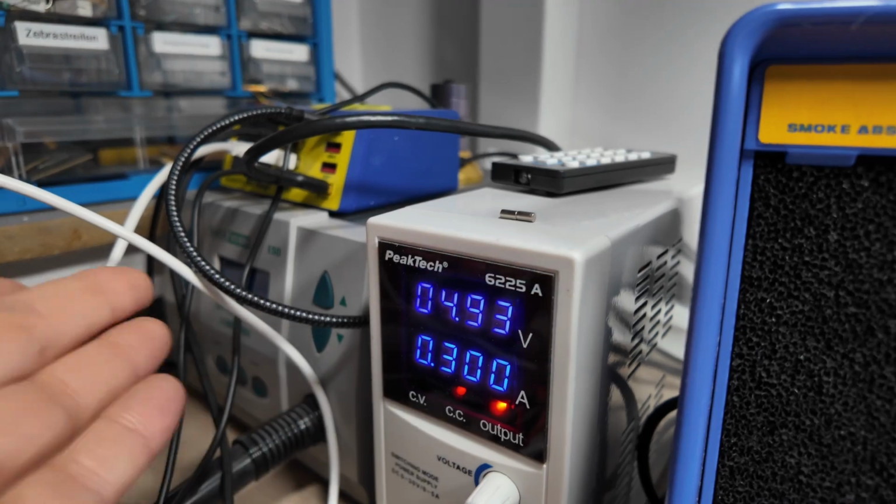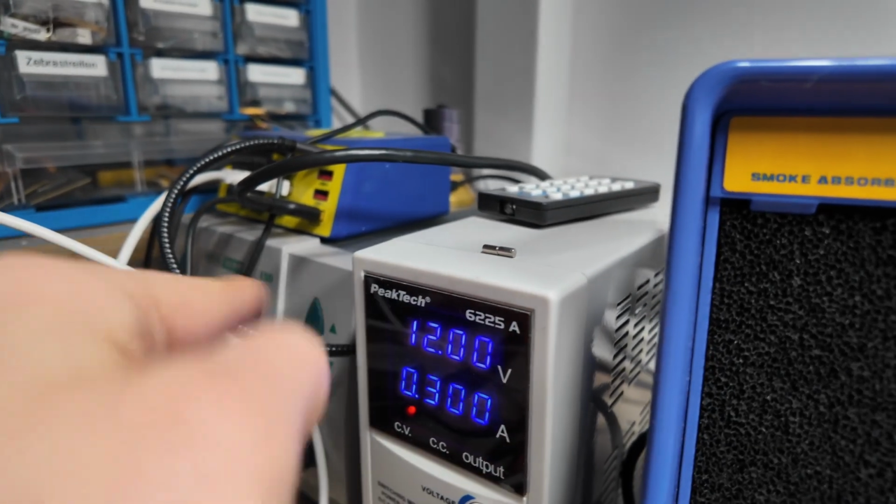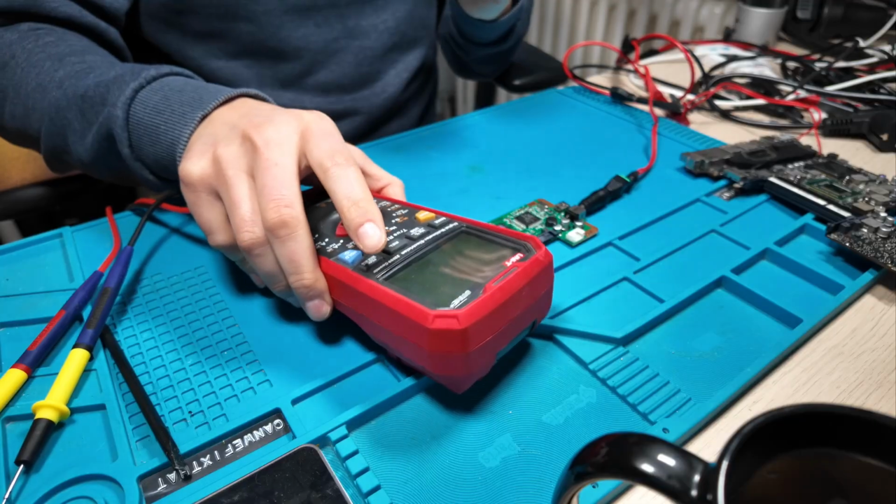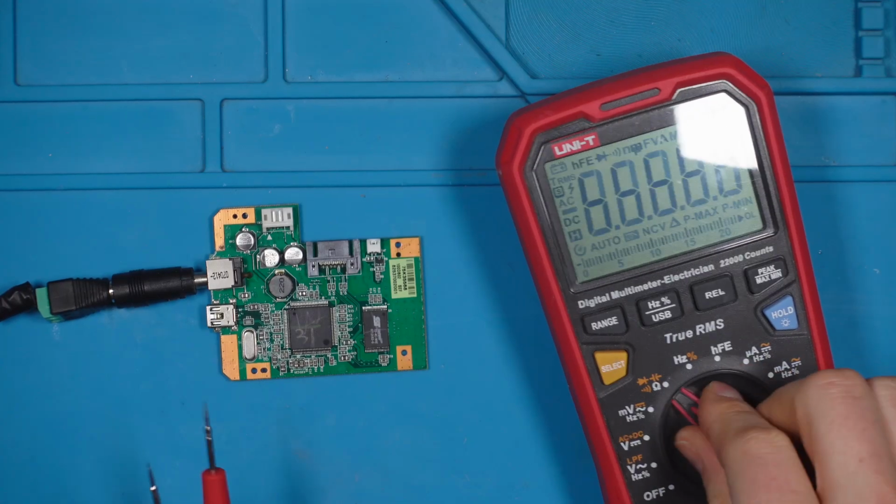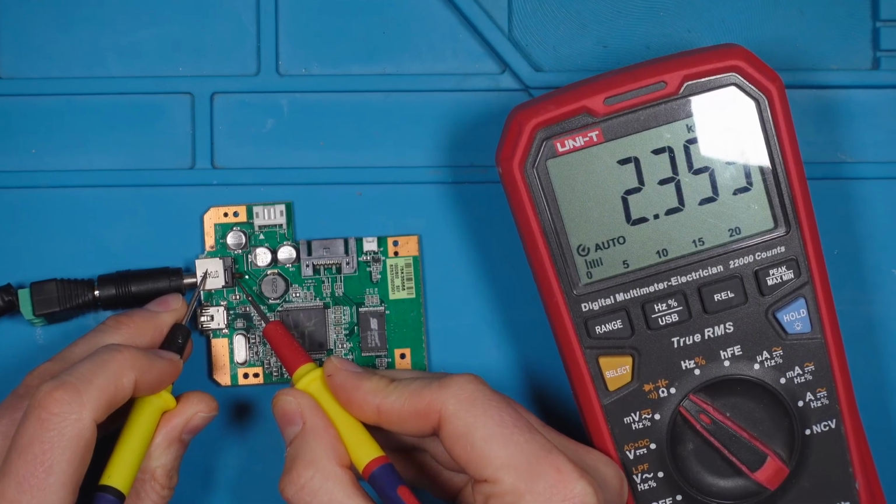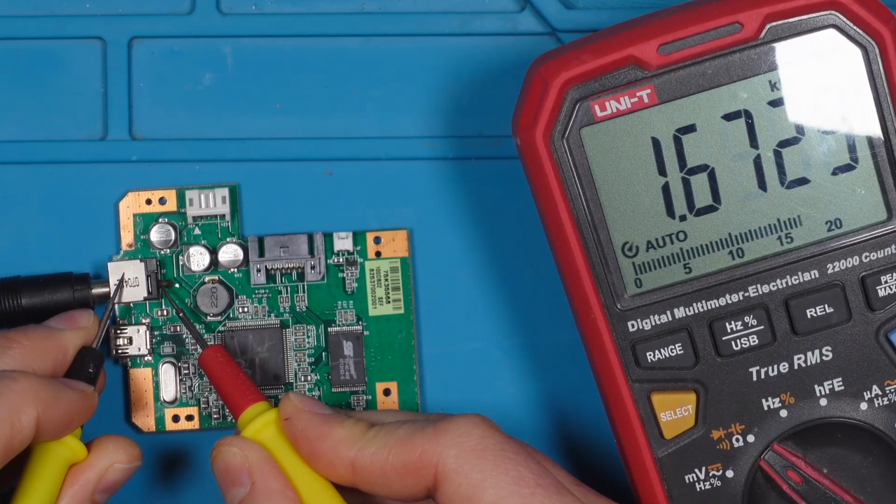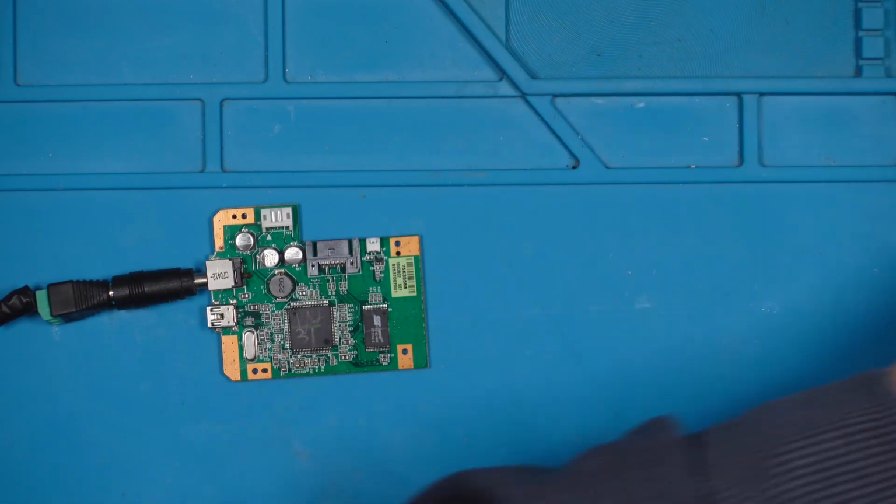That's clearly too much, 300. That's not right. And the fact that the 12 volts drops to 5 volts is a clear indicator that we have a short circuit here. So let's measure again. I turn off the lab power supply and let's see what we will measure. And we measure again, 2 kilo ohms. So no short or something. Okay, so that's simpler. Let's power it again.